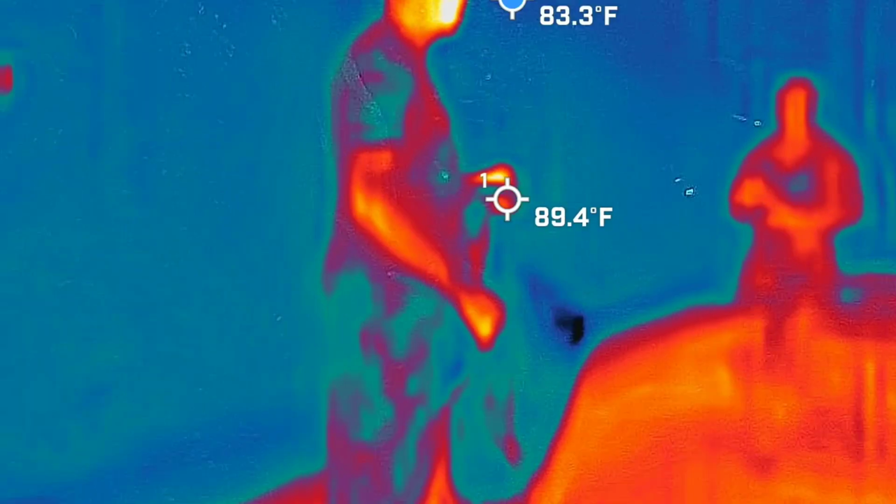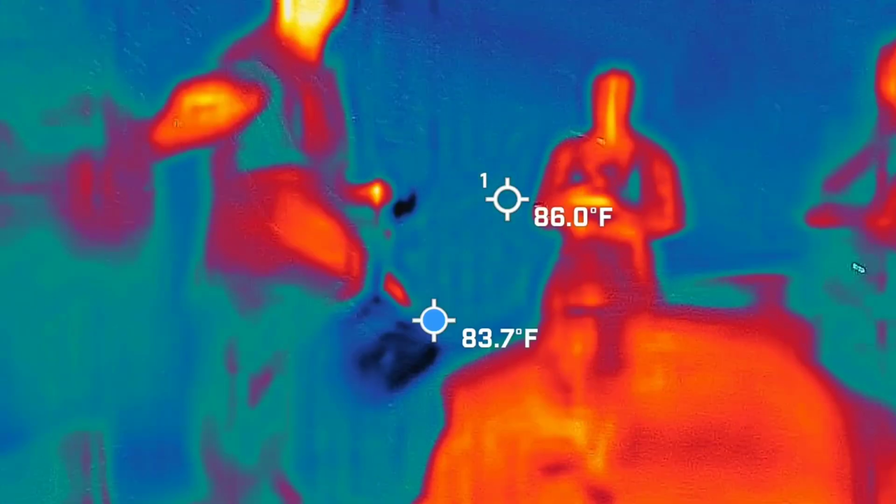So, a couple things about this particular space. If you have a camera and you want to give your hands a break, by all means do so. Let's get Buck on mute.